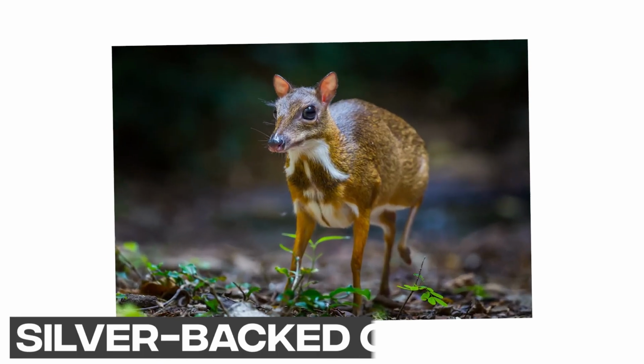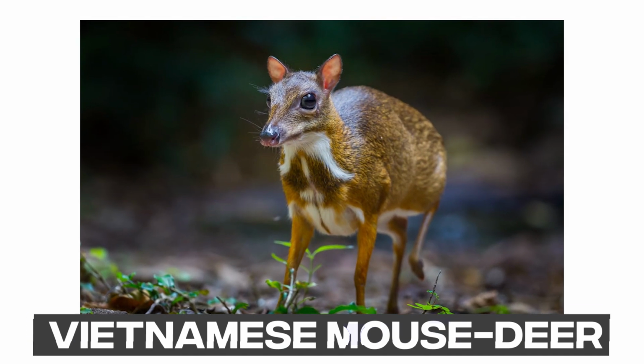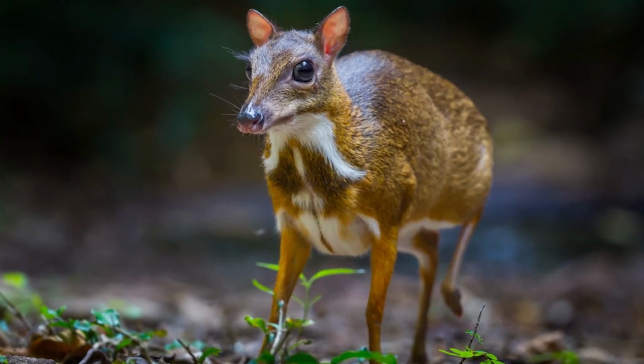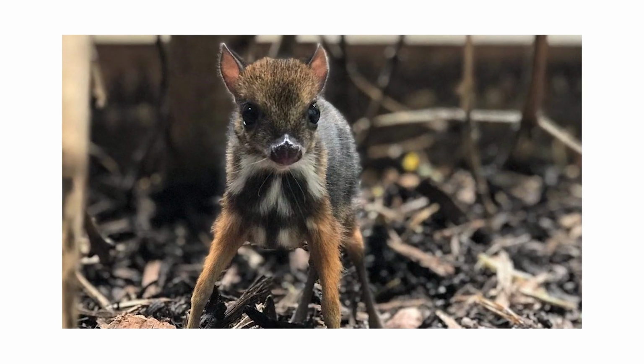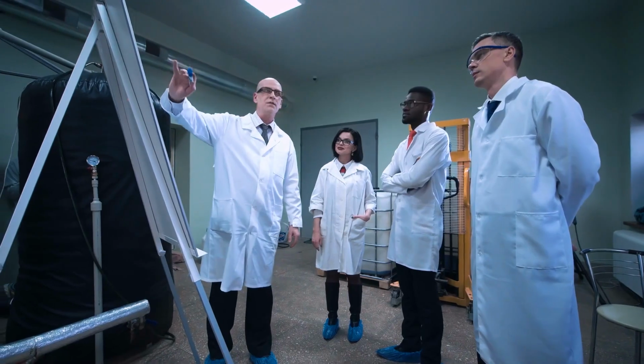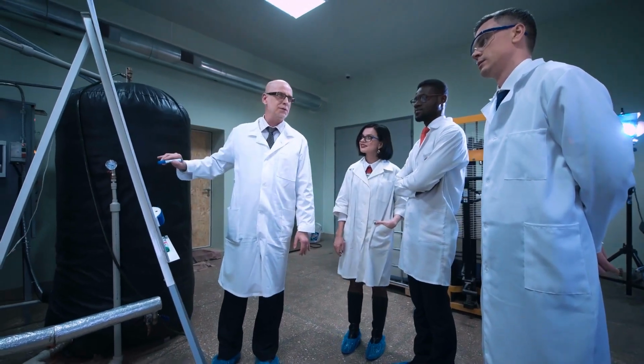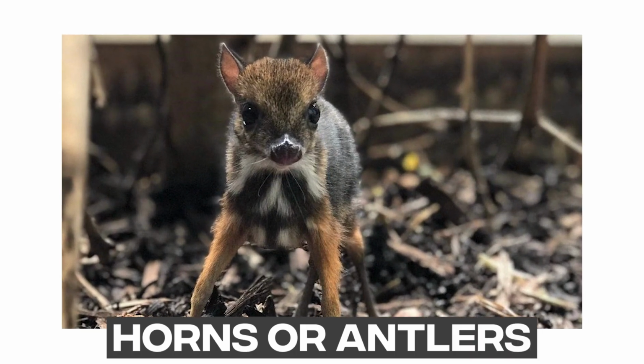The silver-backed chevrotain, also called the Vietnamese mouse deer, is about the size of a large rabbit and has a silvery sheen on its back. The new pictures of the animals show that their front teeth look like tusks. Scientists think that male chevrotains use their long fangs to fight for territory and mates, and this is because they don't have horns or antlers.